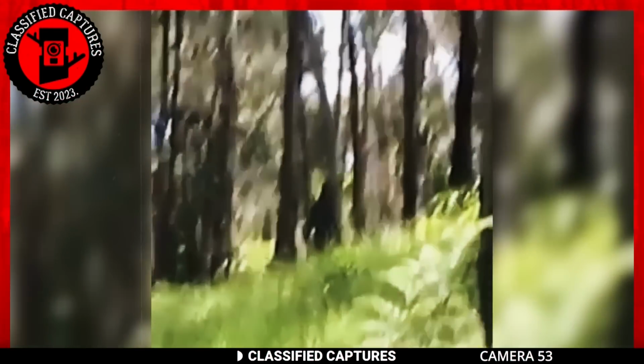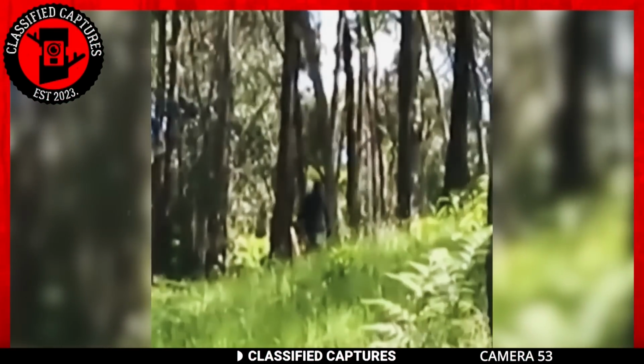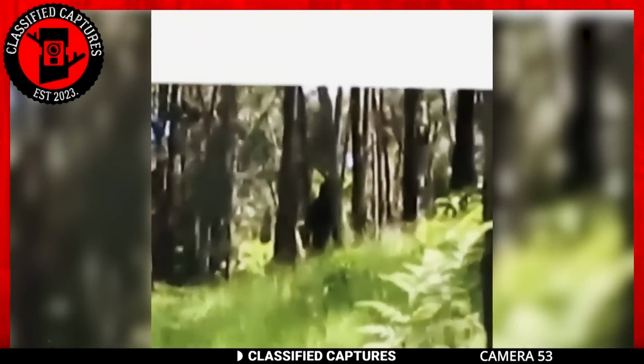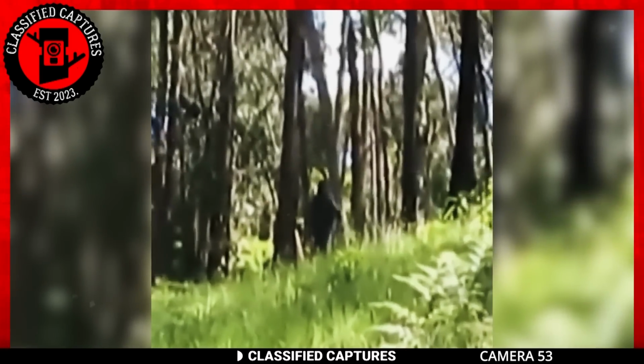Speaking of Bigfoot, this next camera recording was taken amidst a dense forest, capturing quite an interesting scene. At first, we see a large creature moving slowly through the woods, but as it draws nearer, it suddenly breaks into a brisk sprint.